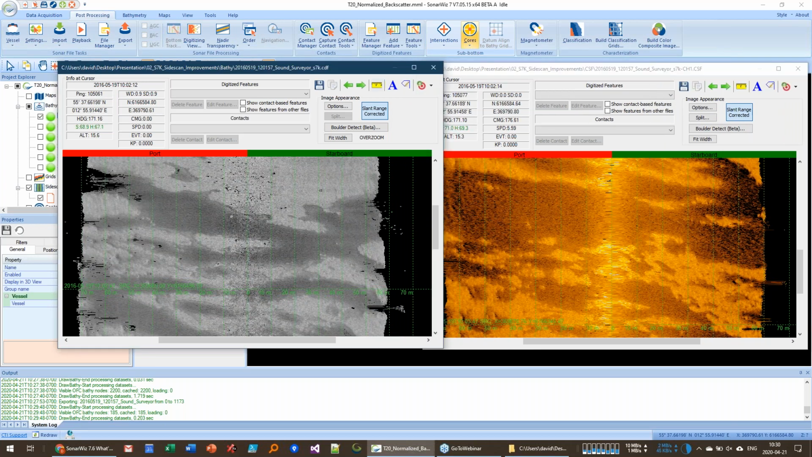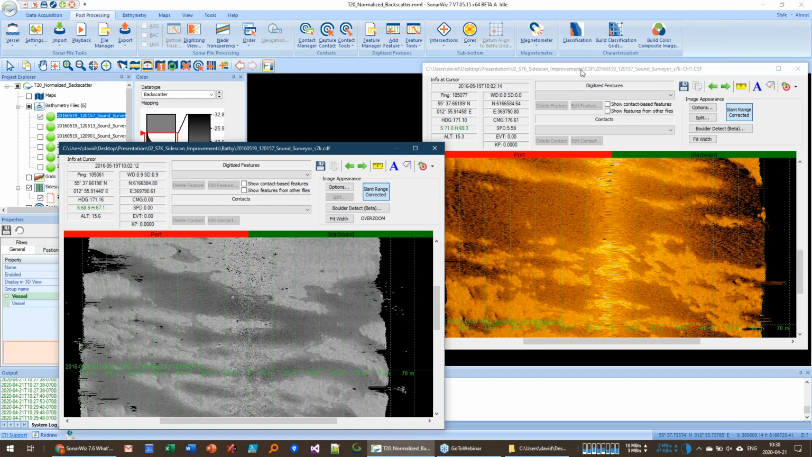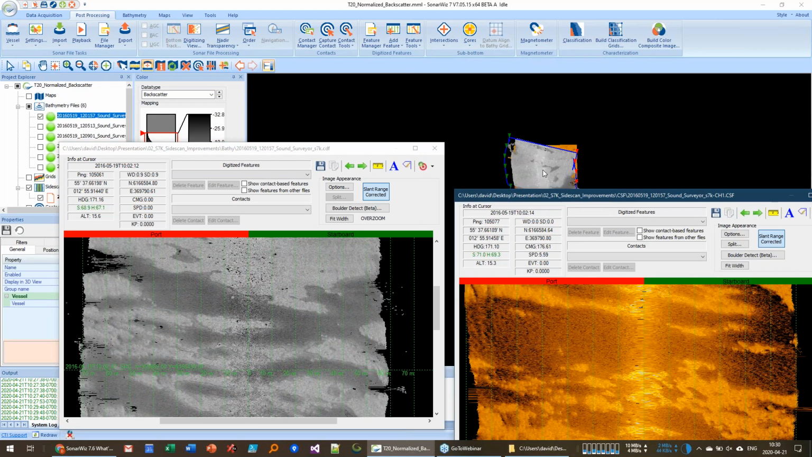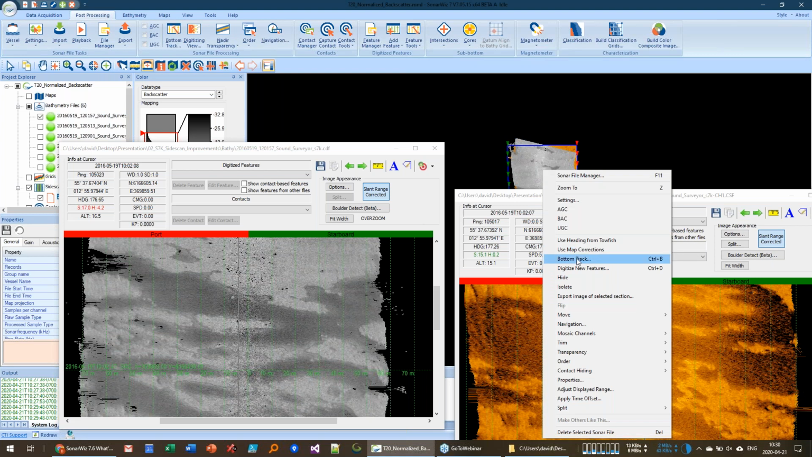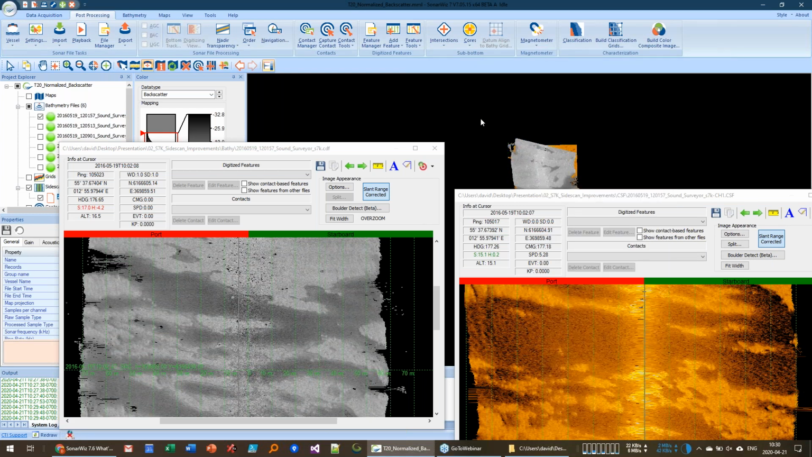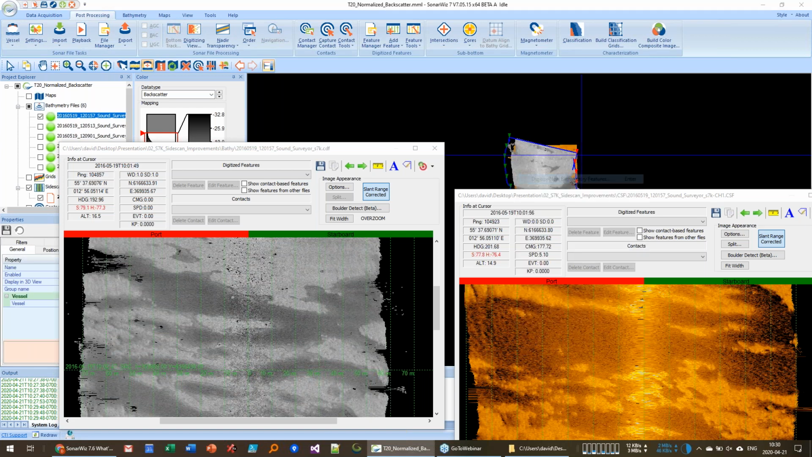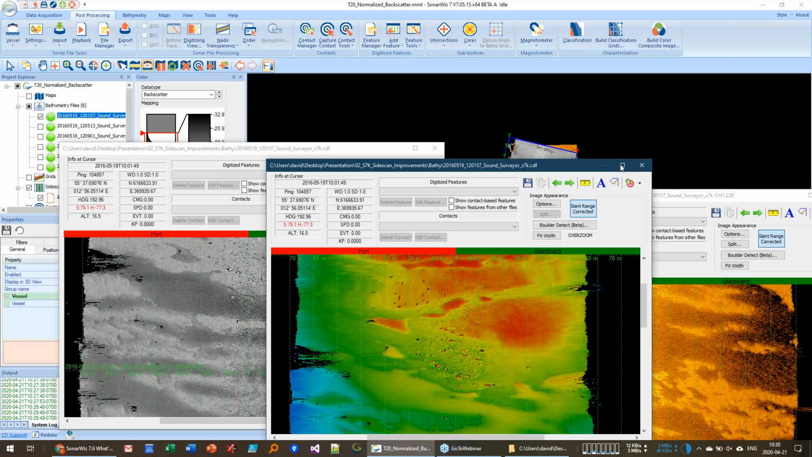And the other neat trick you can do when you have multi-beam backscatter, and something you cannot do with Sidescan, is you can look at the bathy as well. So if we open up, make sure I click the right line, we can look at the bathymetry. So you can have a waterfall, 3 different views of the same data.